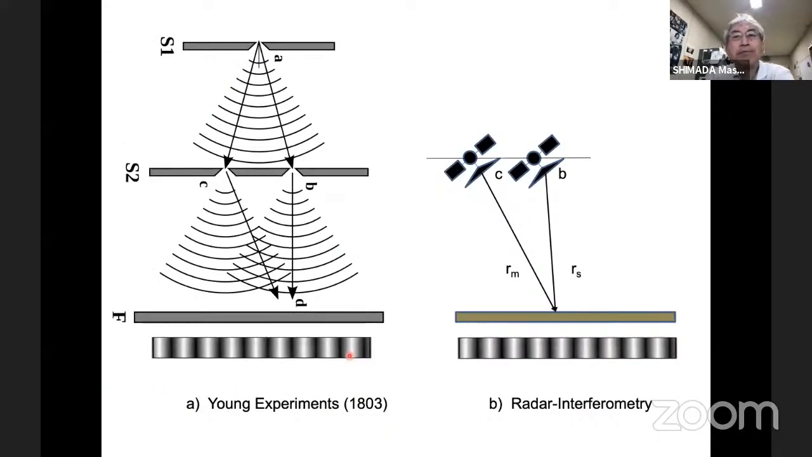And at the beginning, I mentioned that in 1803, Thomas Young made an experiment. This is a general view of the experiment. He prepared the light source here, and the light was emitted and propagated through this very small slit, then expanding here.